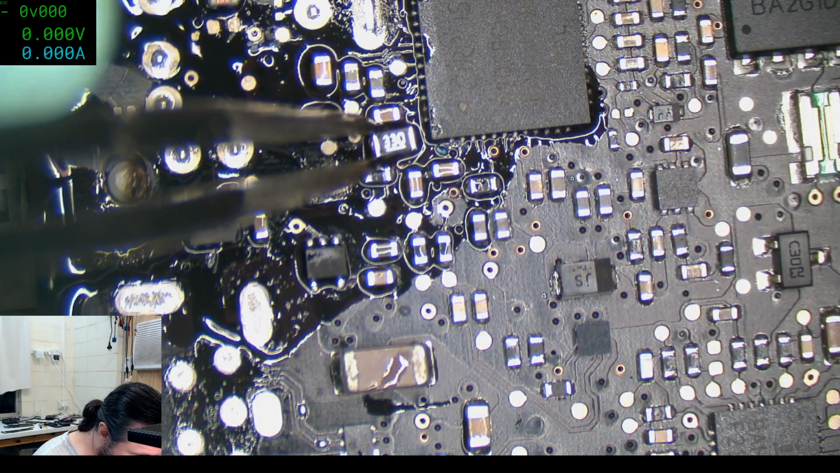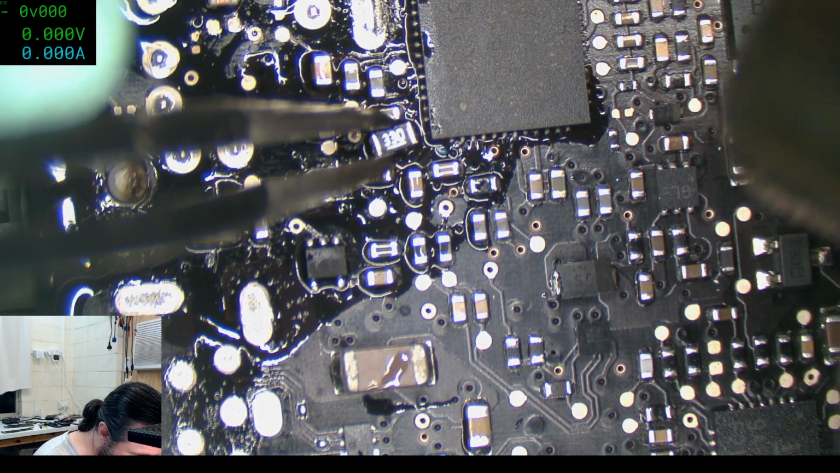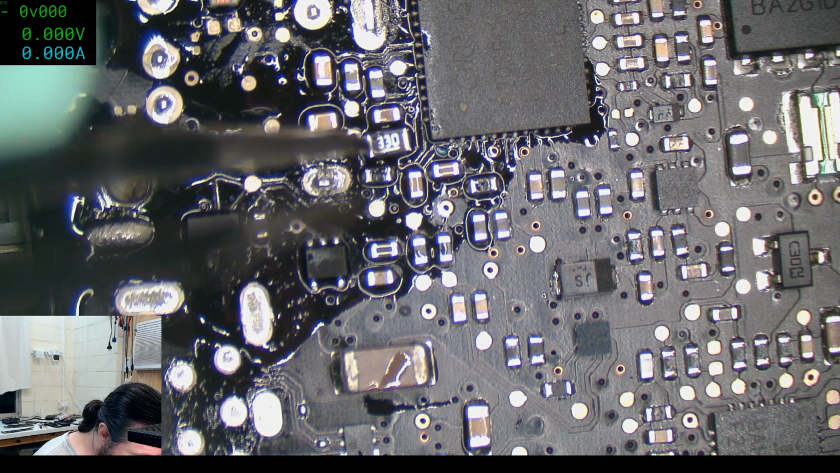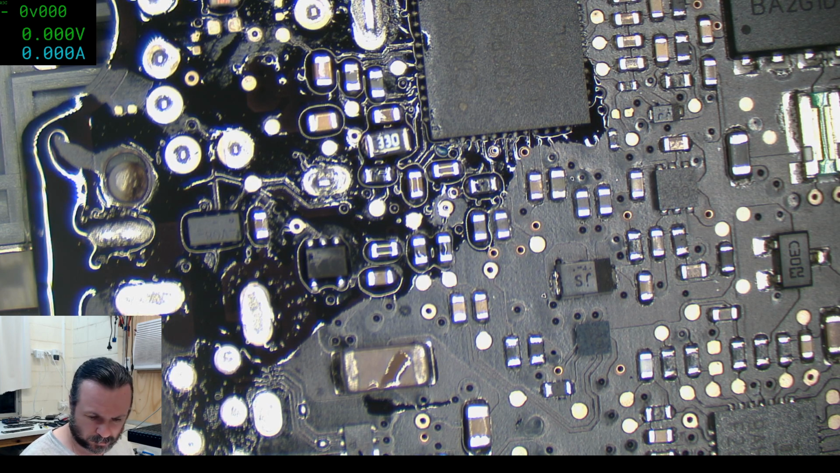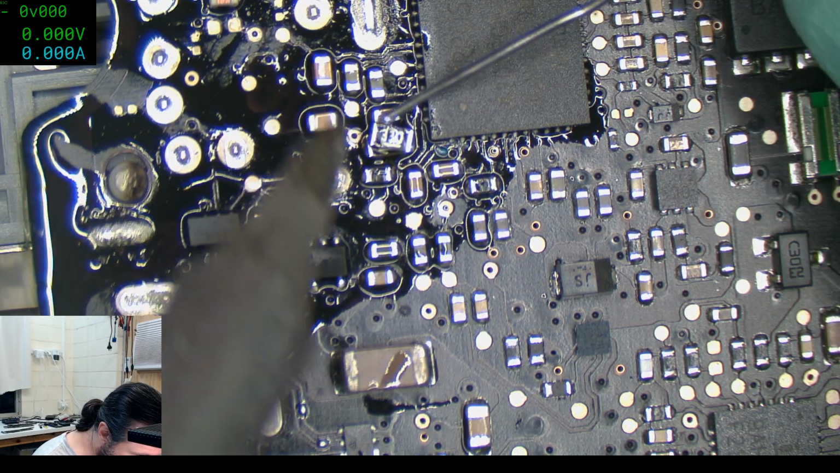Whoa. Going for a wild ride there, guys. A little too wild. Come on back. Let's try to fatten up the edges so we can get some more current flow up the side. Yep, I was worried that was going to happen.